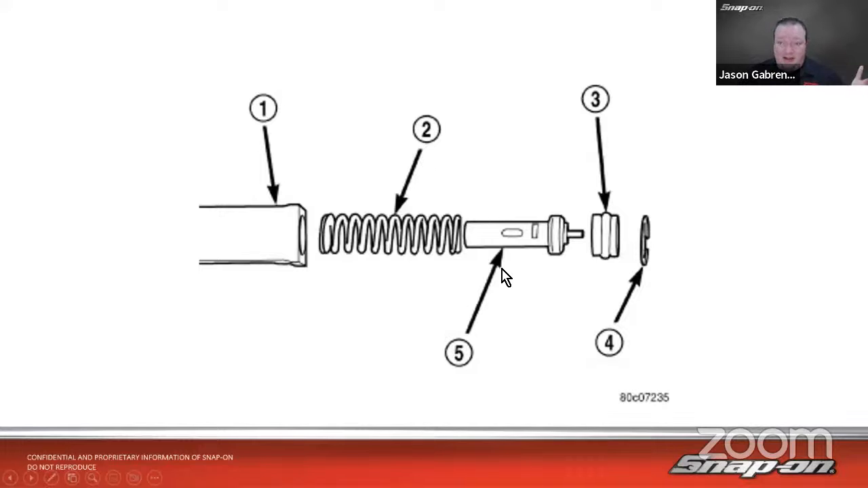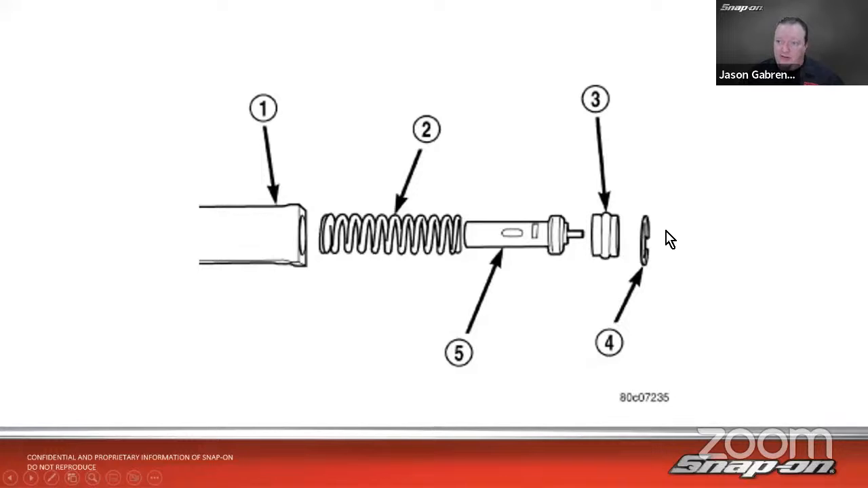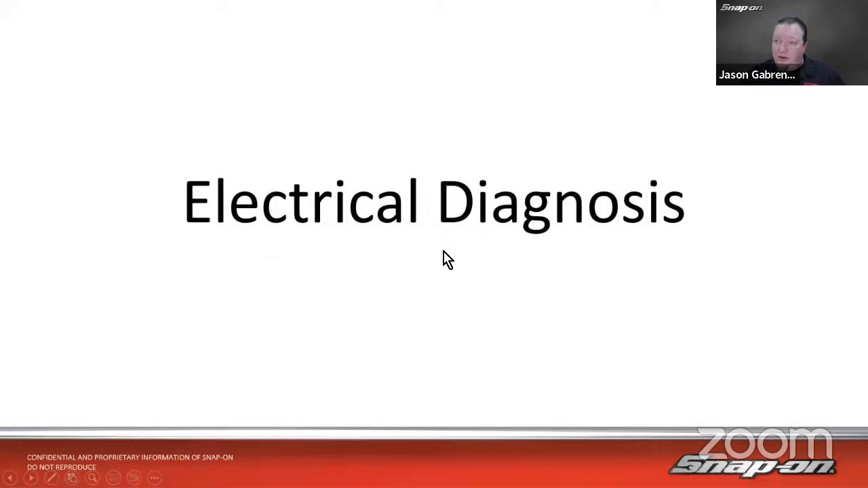So I thought that was kind of nice to be able to see that right on the front of the truck there, nice and hot. And it's just this thing right here. So it can be easily replaced in moments, I would imagine. Just pull the line off, pull the clip out, pop it out, pop it in. Yeah, you're probably gonna have some transmission fluid falling out, but probably mitigate that as well. All right, so that's just one good example.